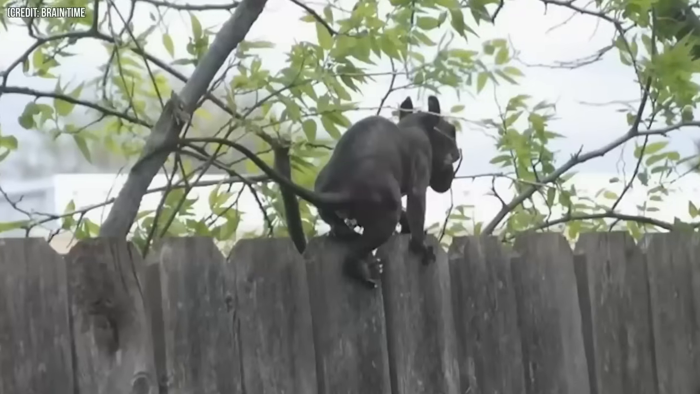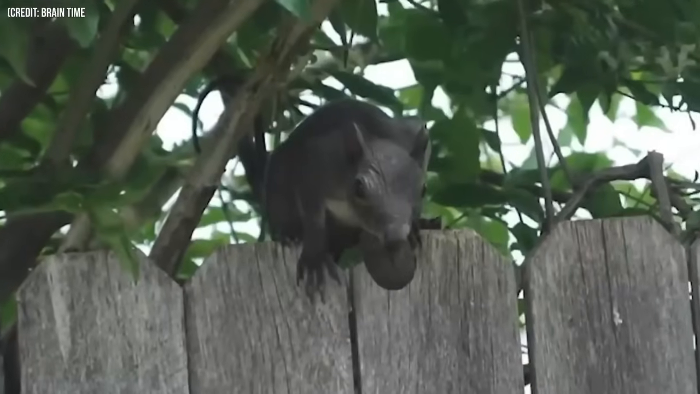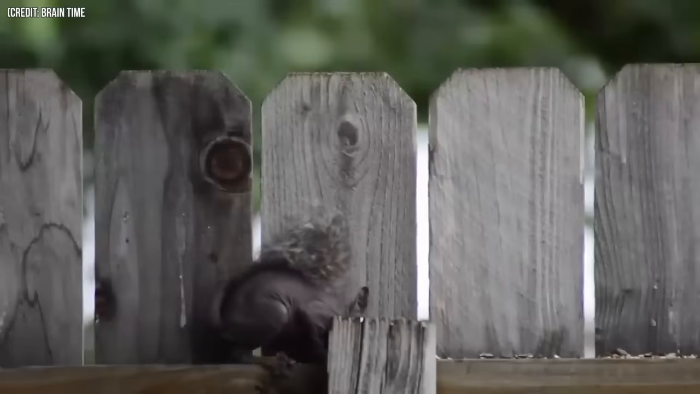Number 32. This image shows a strange creature walking on a fence from the backside. It looks like it could be something like a pig or a boar, but they do not usually walk on fences like that.